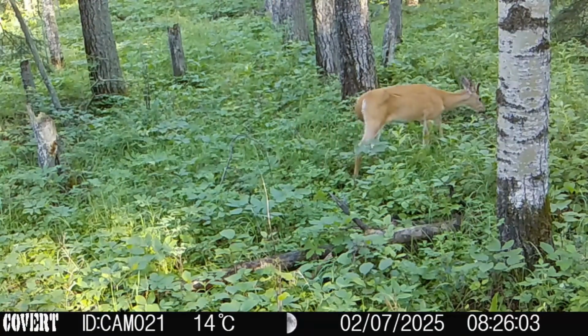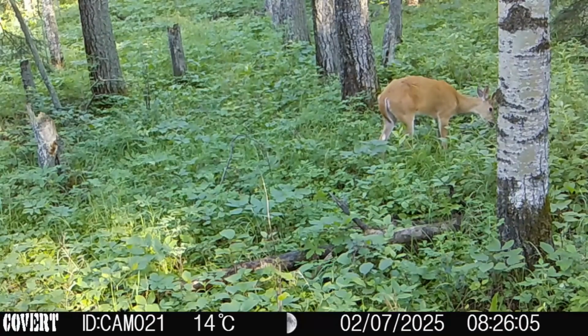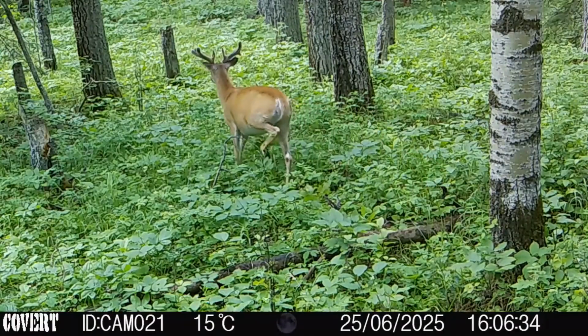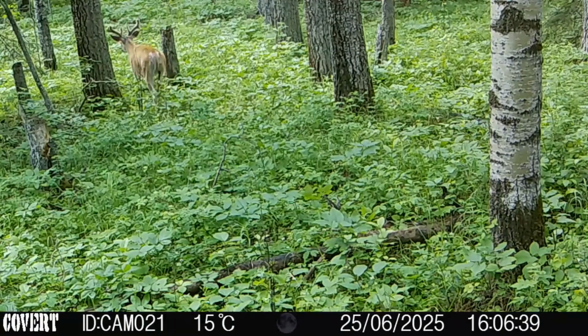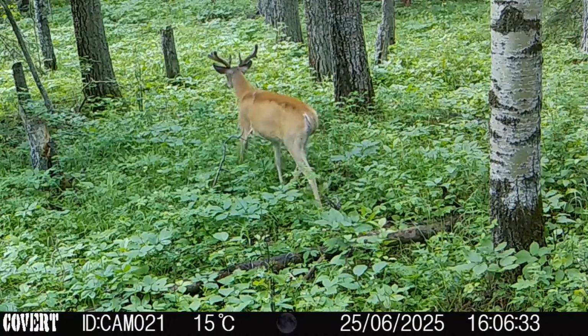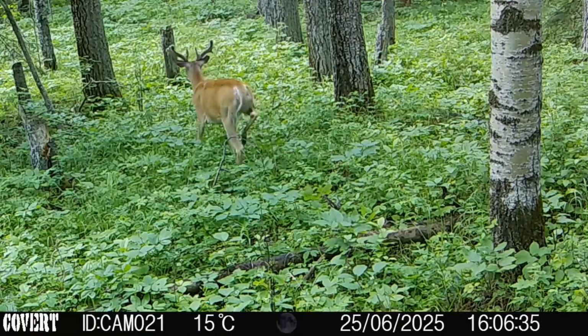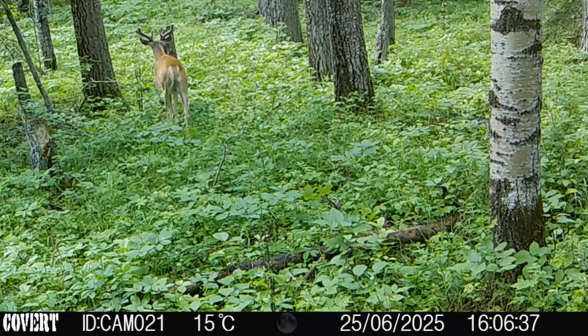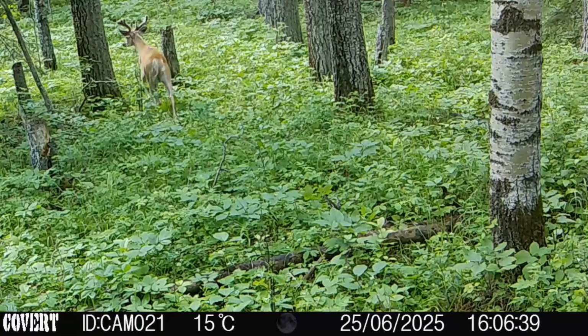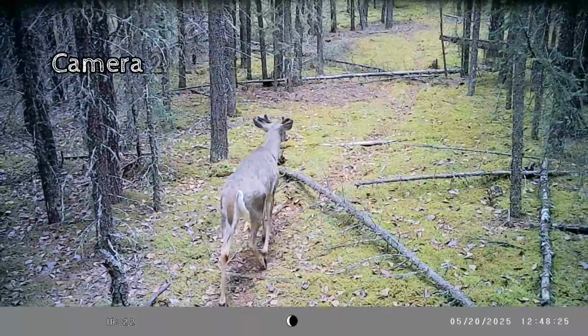Browsing away, mooching along. So here comes our drop tine buck again, trotting through. And again, I slow it down so you can get a little bit better look at the drop tine that's forming on his right antler beam. Yeah, it's a deer that I'm going to be really interested to follow through the summer into the fall, see what he becomes. You can see there it's June 25. His antlers are already outside of his ears.